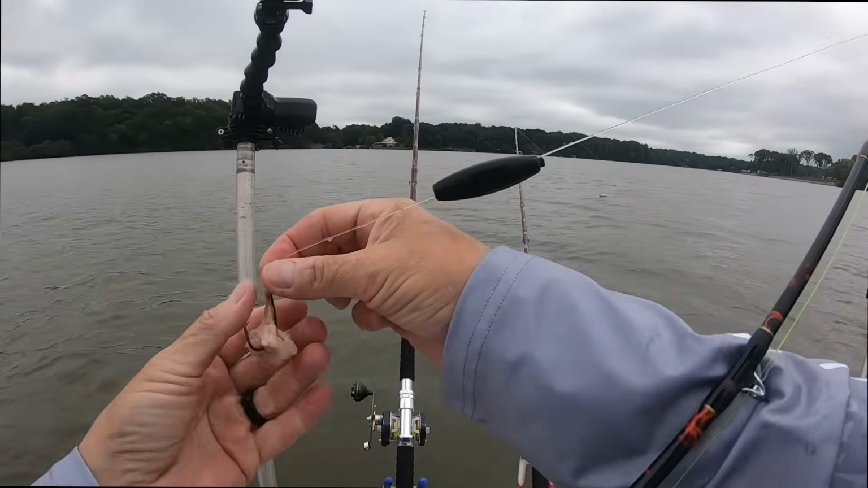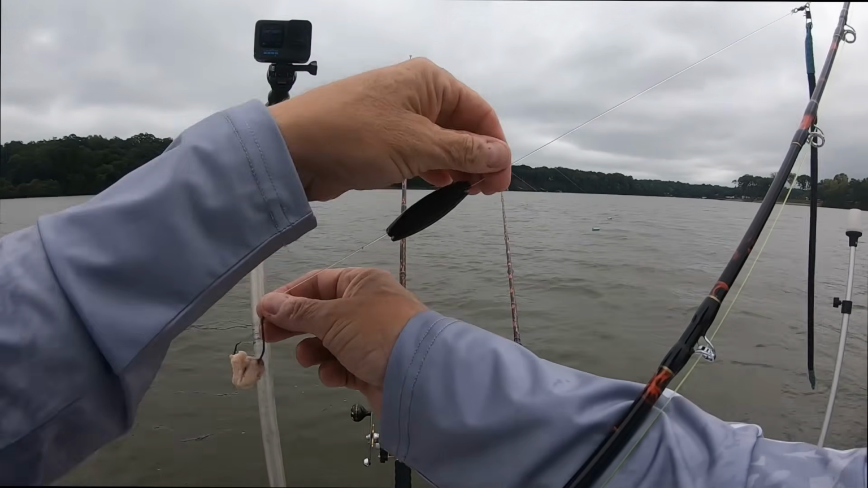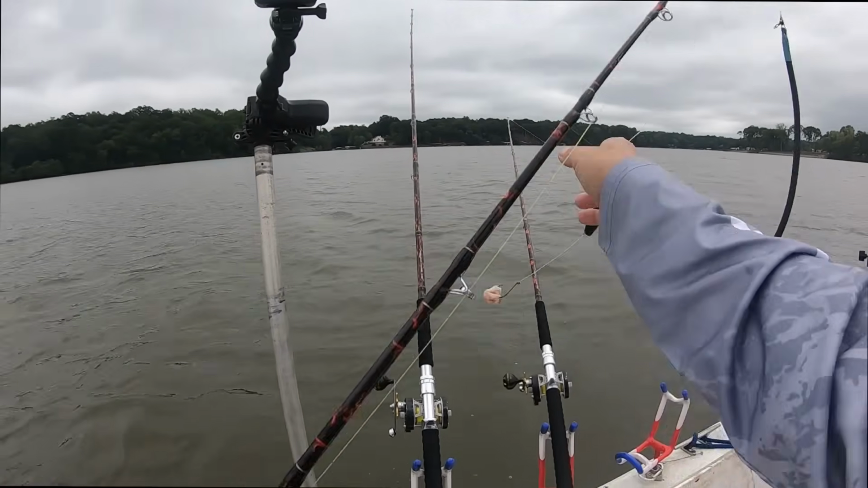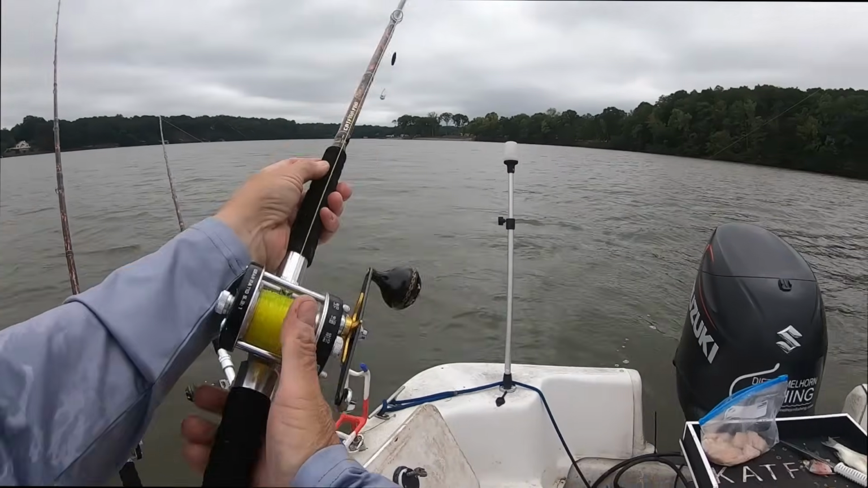50-pound leader. Black peg float. This one did not have the spinner. See if we can get one on it. Get them back in the water.